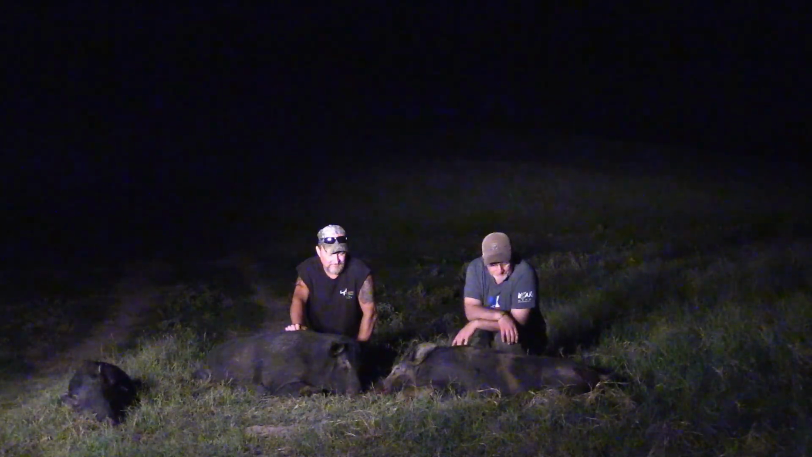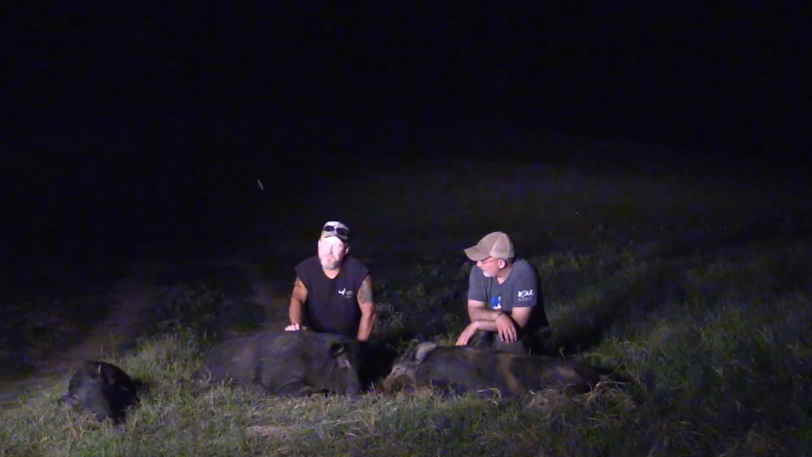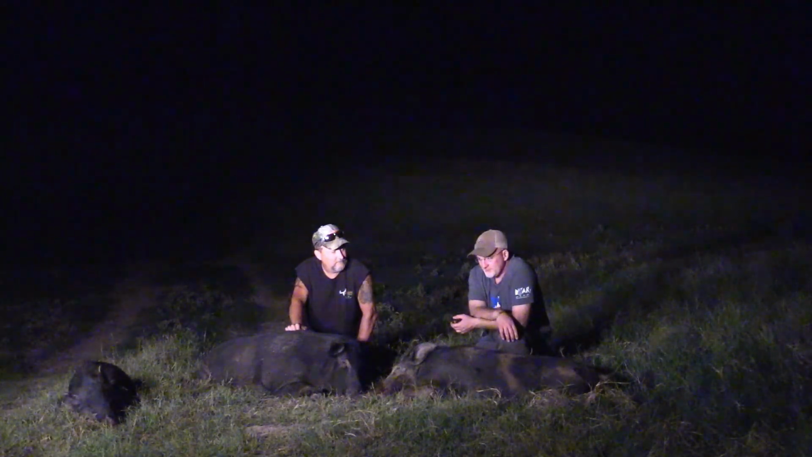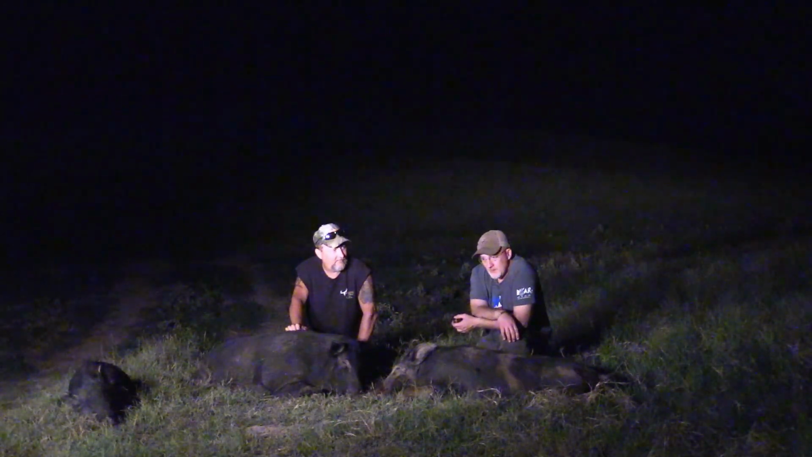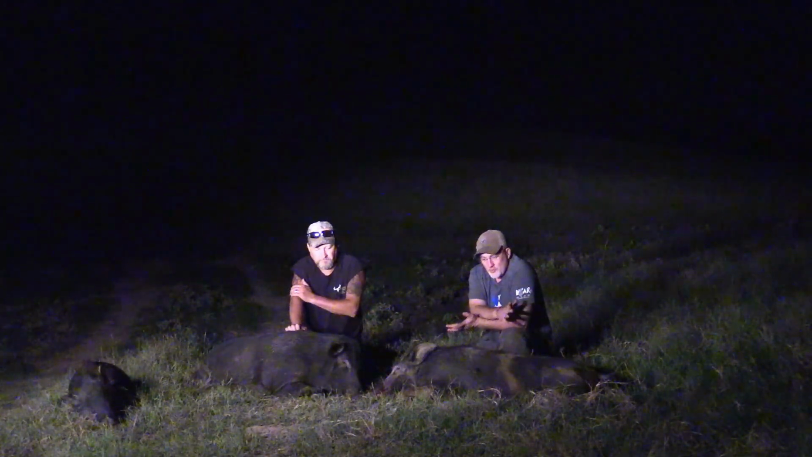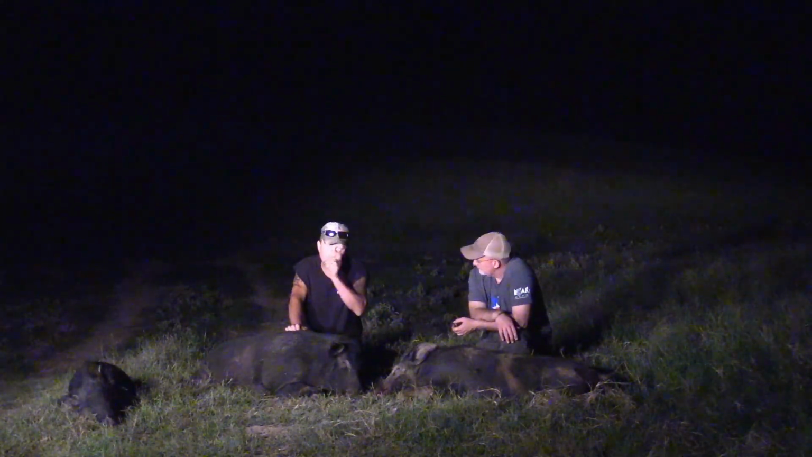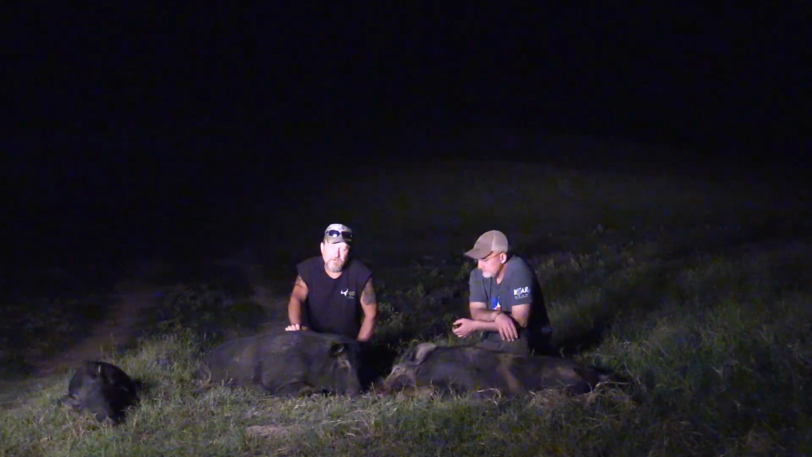Right. So don't bring no knife to a gunfight, and you'll be all right. You know, we spotted these hogs from probably 600-800 yards away. Yeah, half a mile. And that's where the thermal comes in handy. If we hadn't had that, we'd have never seen them. Oh, absolutely. And we got a coyote too. Yeah. We don't know if we got that on film or not.